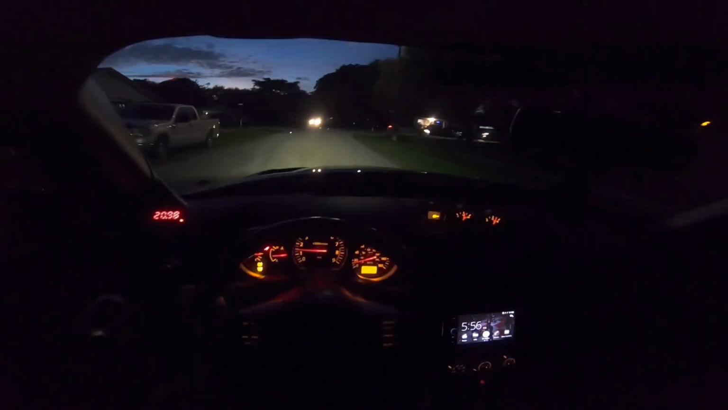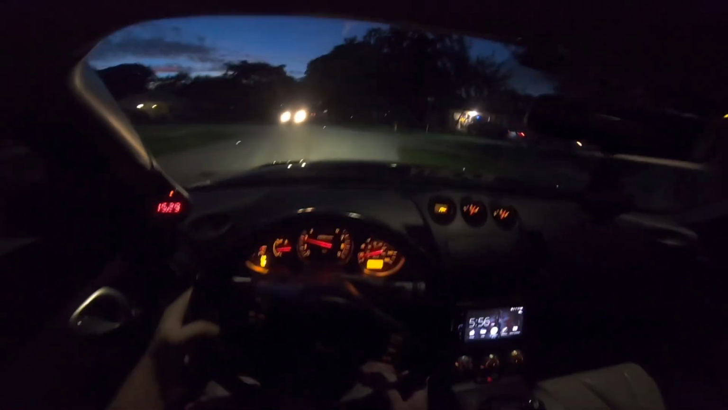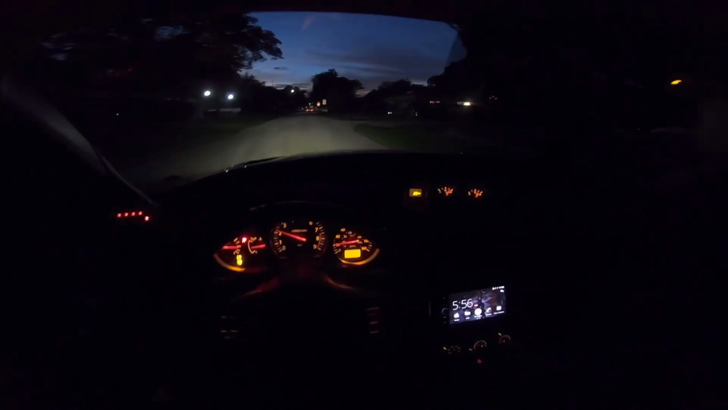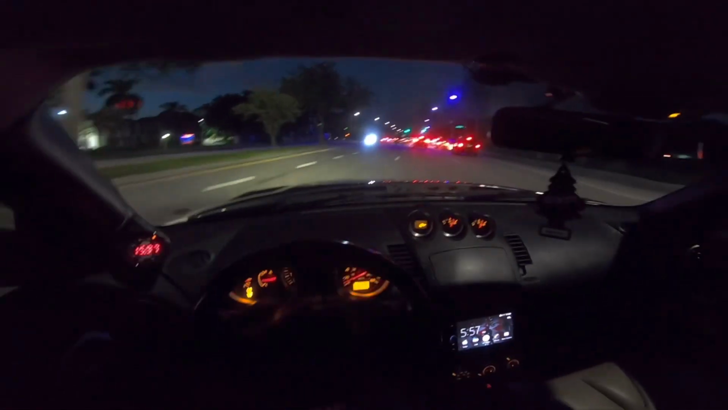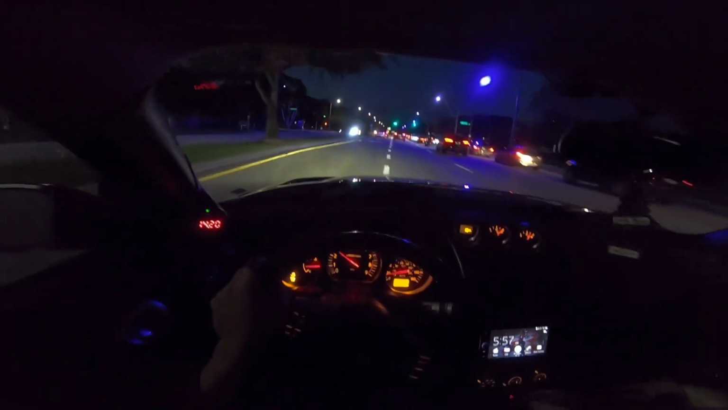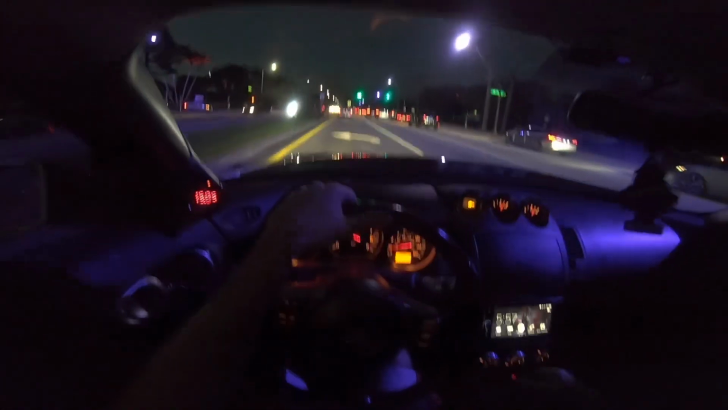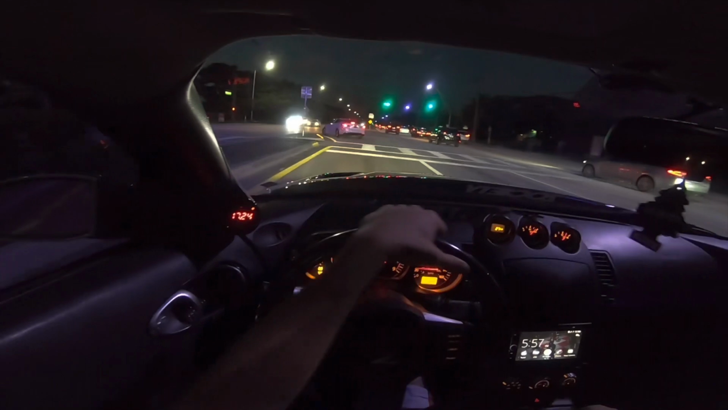It's kind of dark, so I'm not sure how much you're gonna be able to see, but you're gonna hear the sound of the tummy. Forever to do a fucking U-turn.